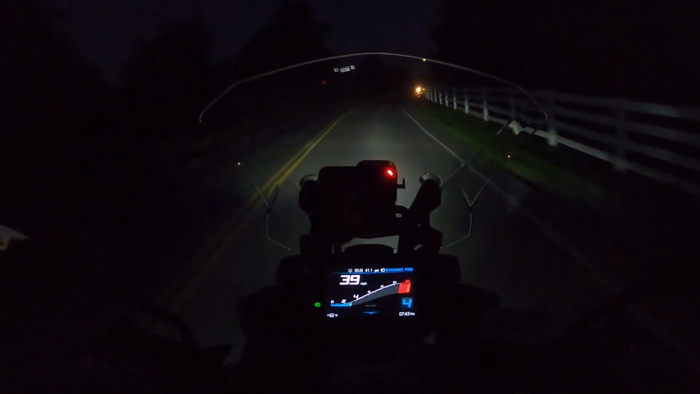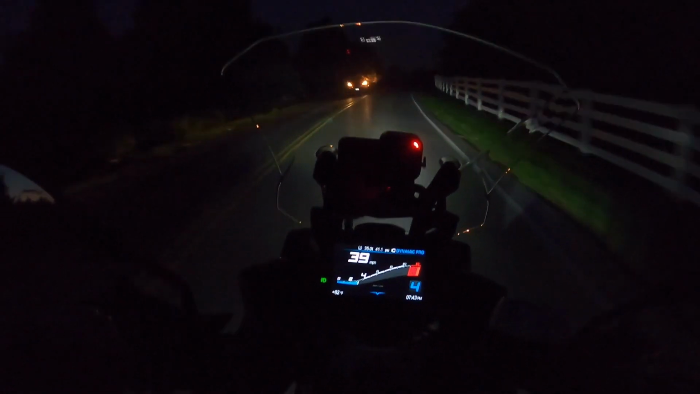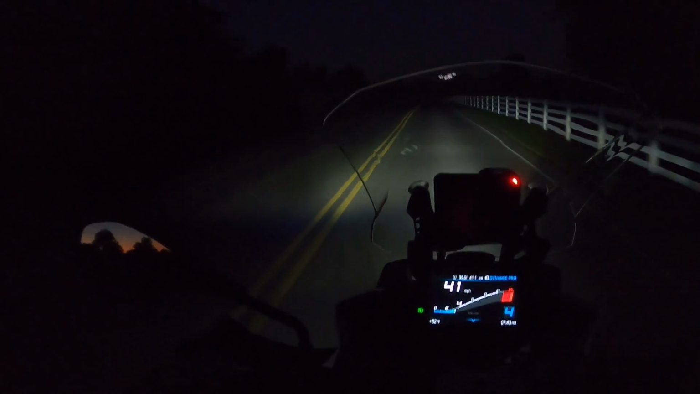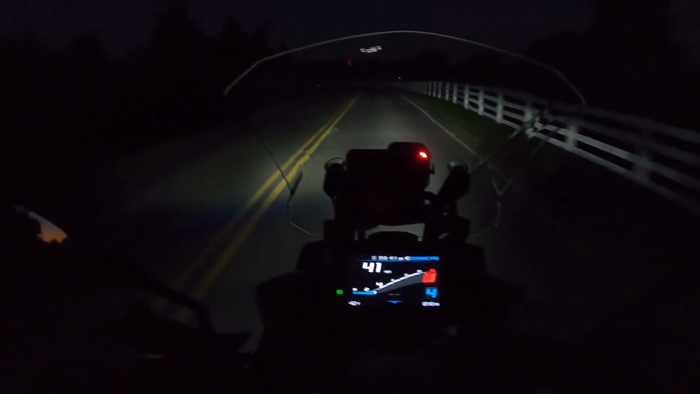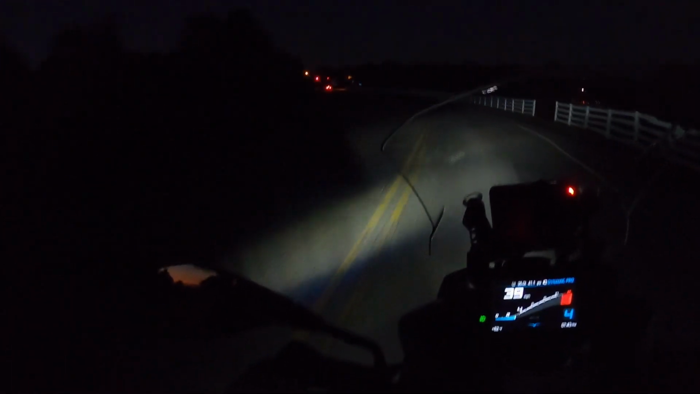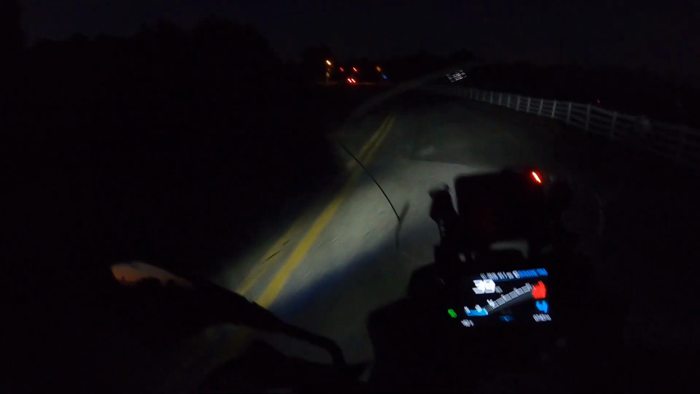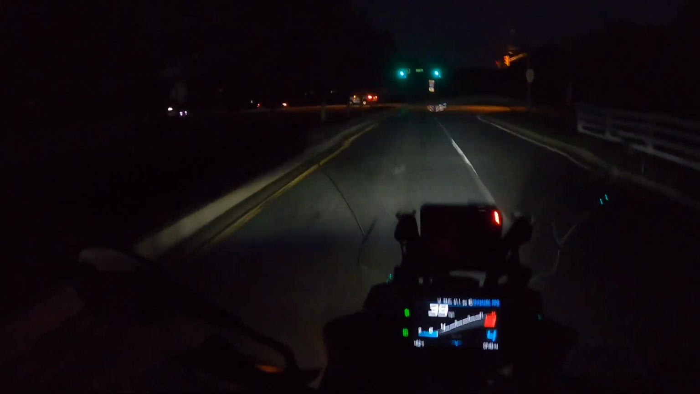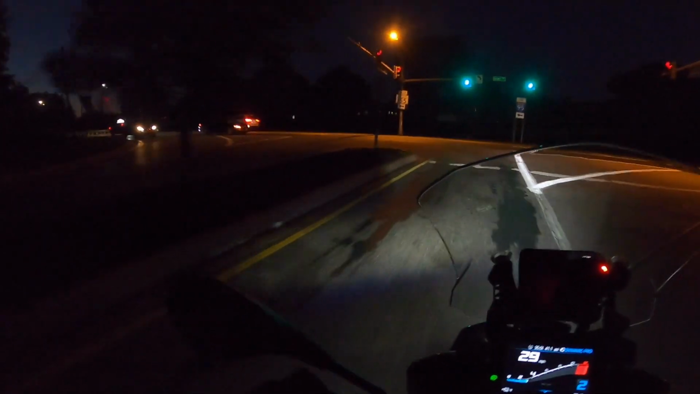And that's kind of the second thing I think about when I'm riding in the dark: there's usually a lot more animals out and about, especially during that dusk time, kind of like right now. It's getting a little bit darker past dusk, but deer, especially around where I'm at, there are deer everywhere, which, you know, last thing I want to hit on my bike is a deer.